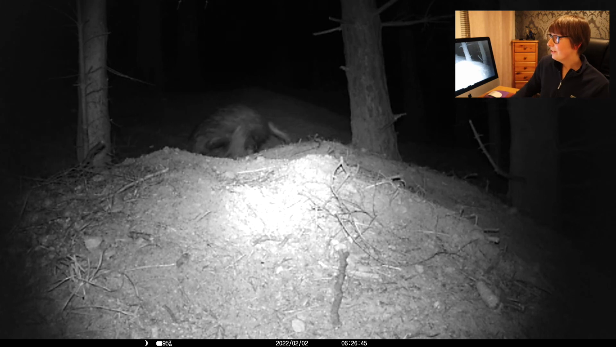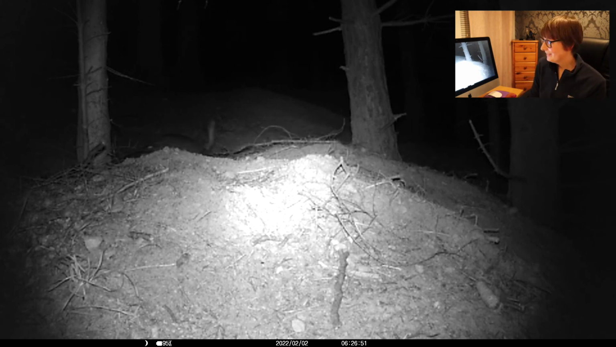But that is very rude. He's dragging out the bedding that Phoebe took in earlier on. You just wouldn't do that, would you? So yeah, that kind of worried me a bit. I was like, oh my god, you're actually destroying their setup, if you like. But I'm sure they've sorted it now.